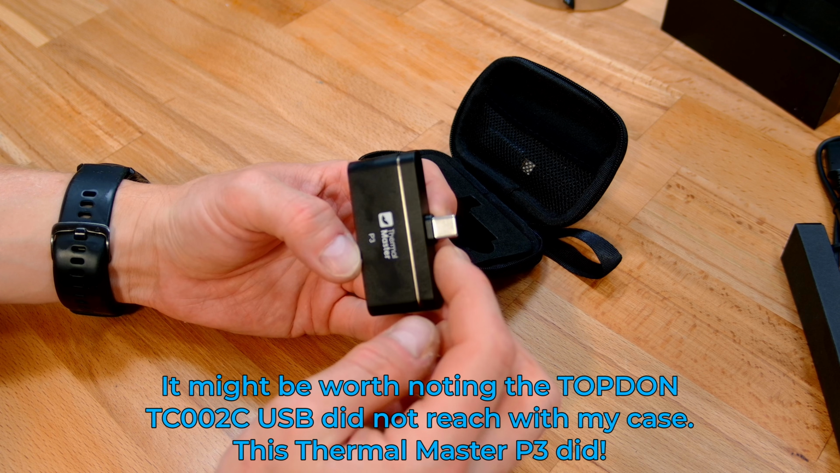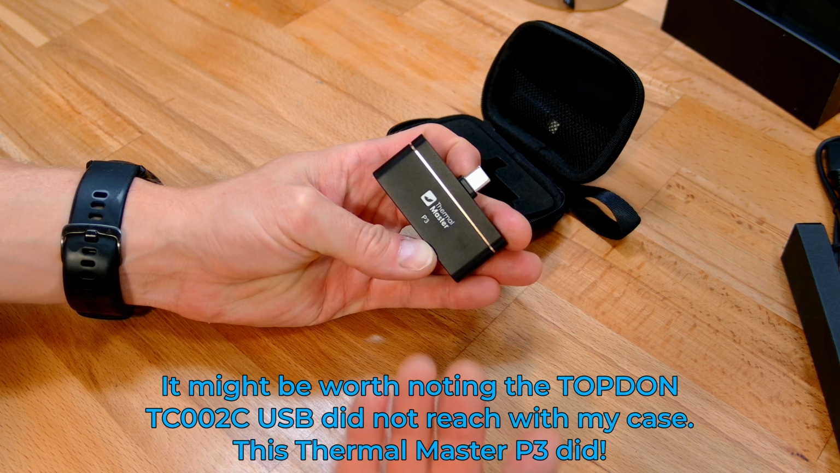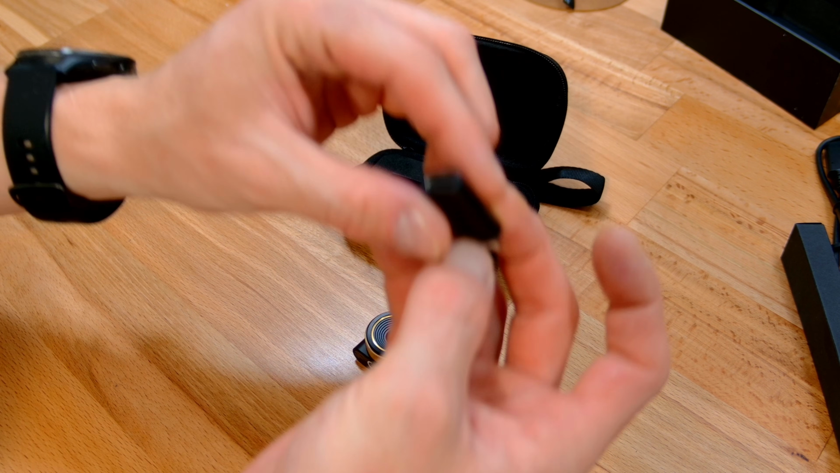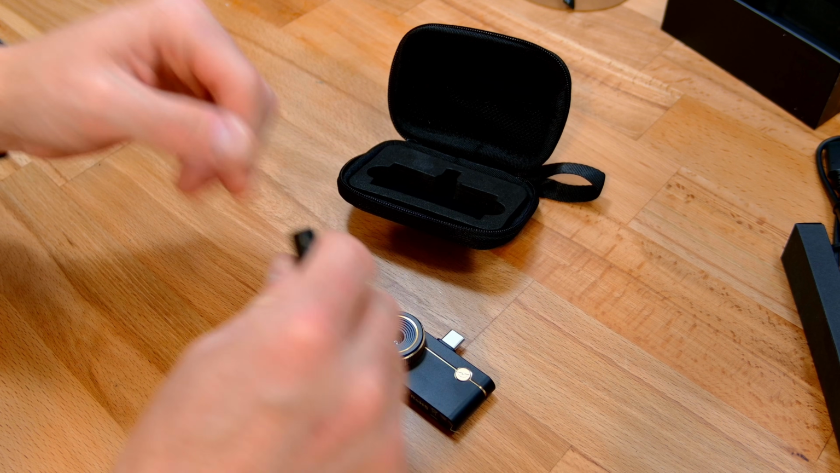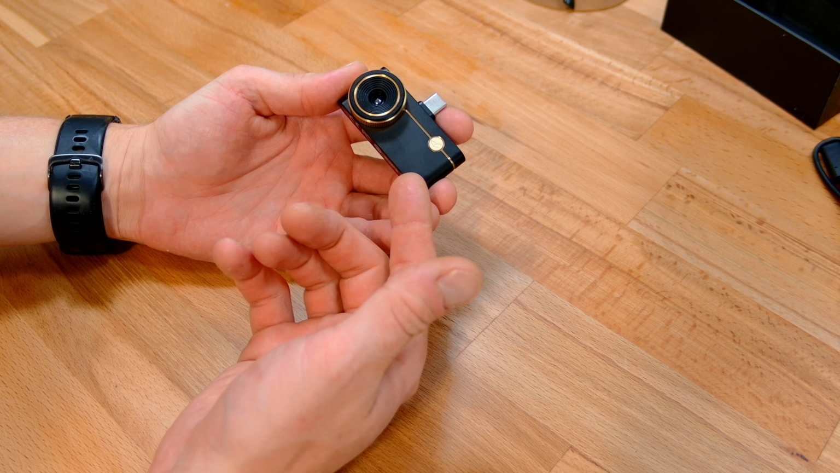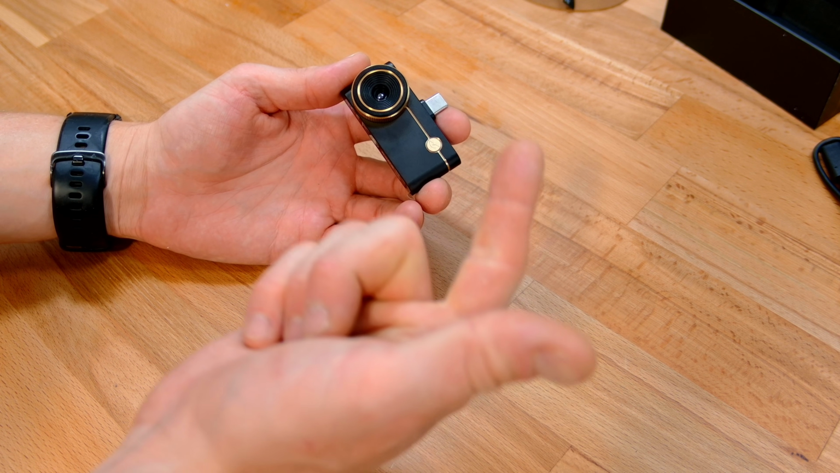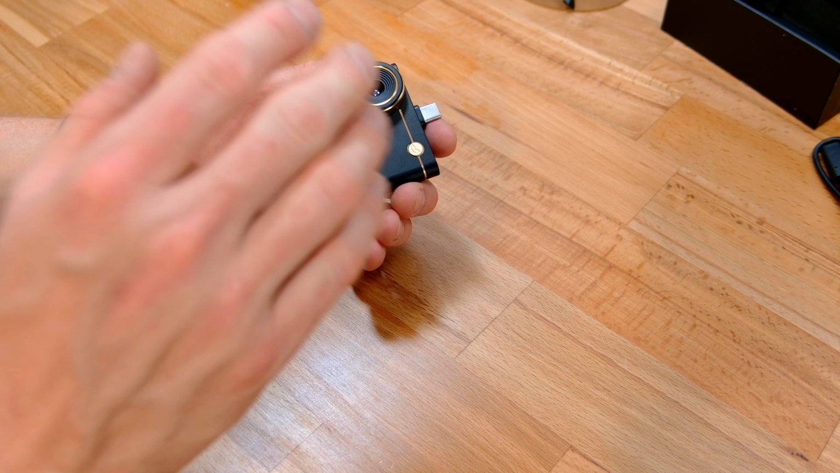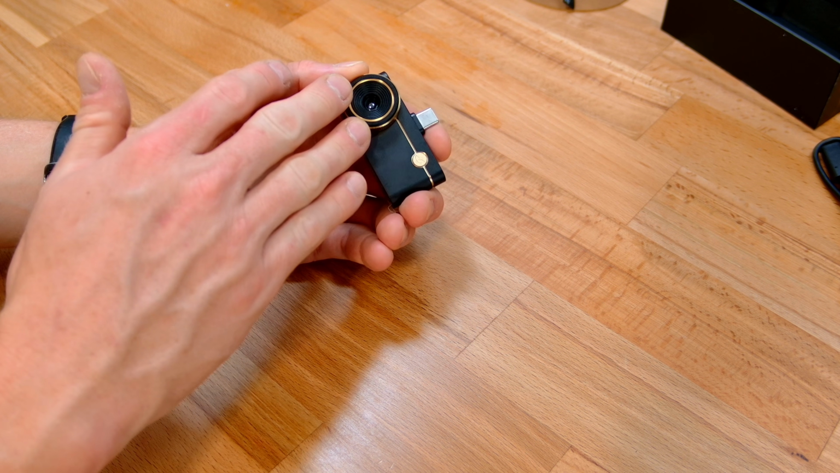All of them have this longer USB-C port now as well. So if you've got a phone case, you can still attach it. Out of habit, I take my phone case off. And what's this in here? So this is a lightning adapter. So it is iPhone and Android compatible, which is excellent. So this is the same 25 hertz frame rate as the others, but it's -20 up to 600. It's also 35 millikelvin sensitivity, so slightly better. And it's slightly lighter with only 26.7 grams and 0.32 watts of power draw.